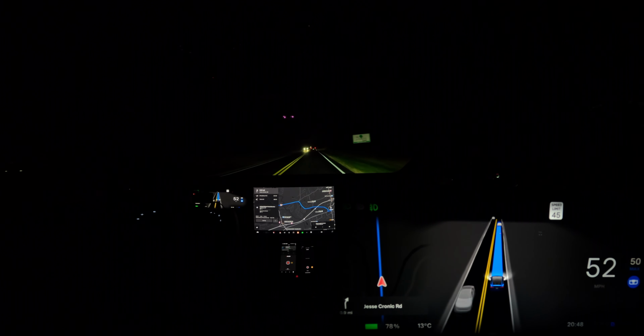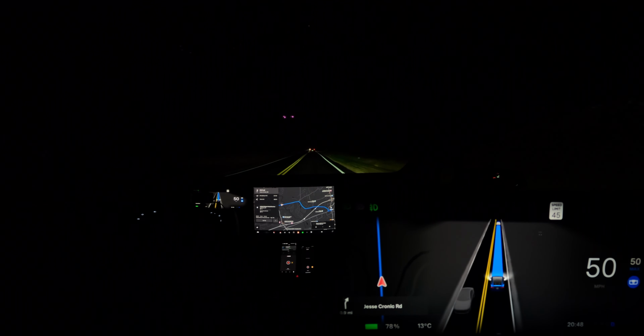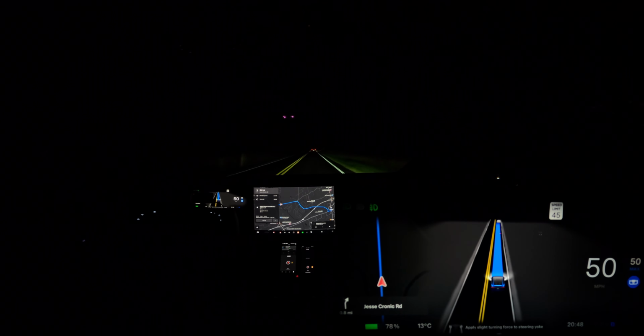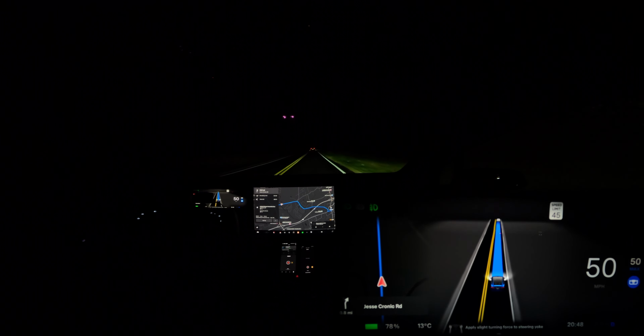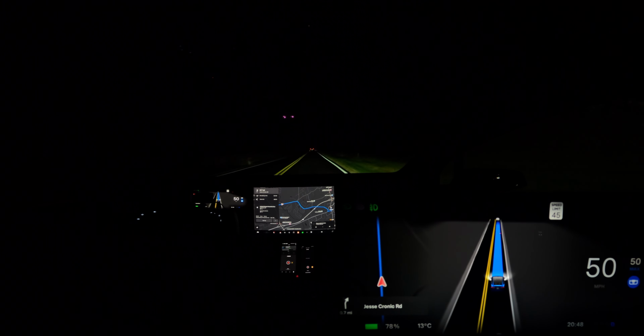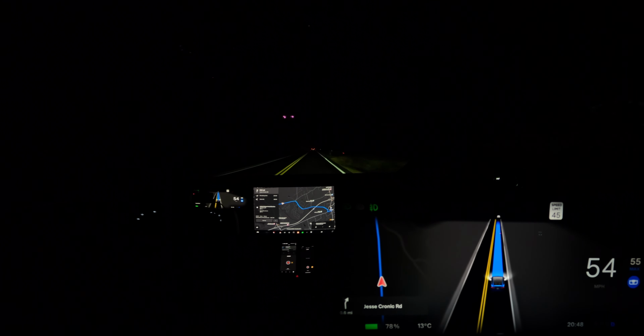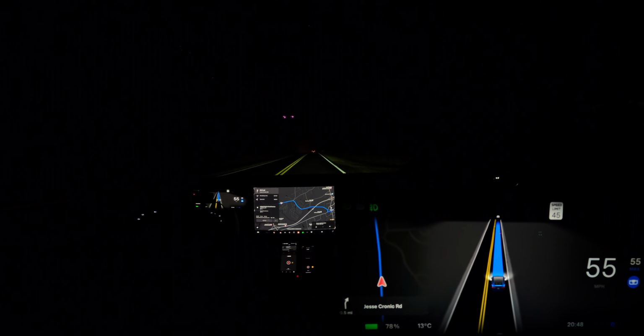And kind of a light fog. It has been raining most of the day today, but shouldn't be too bad. Let's go a little bit faster. Yeah, nighttime driving.